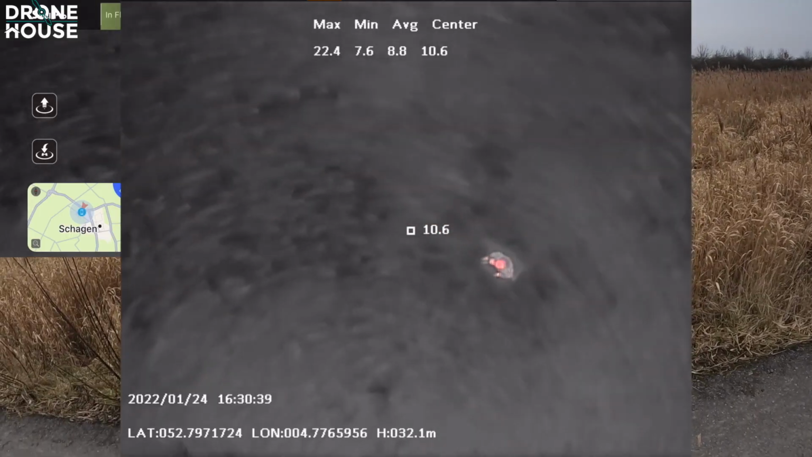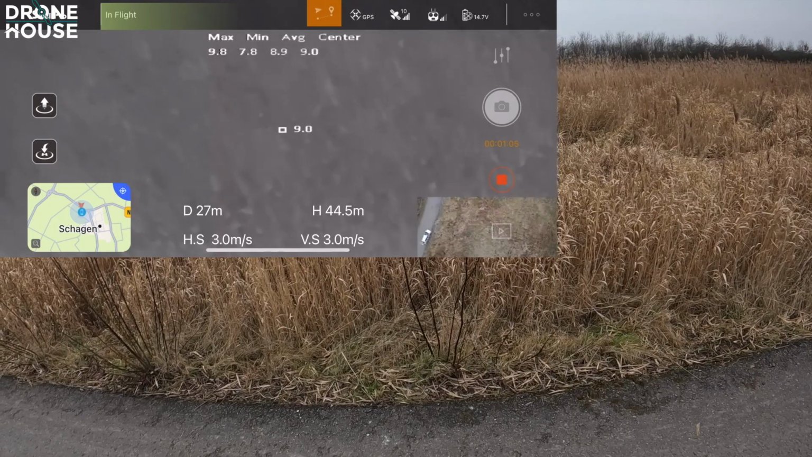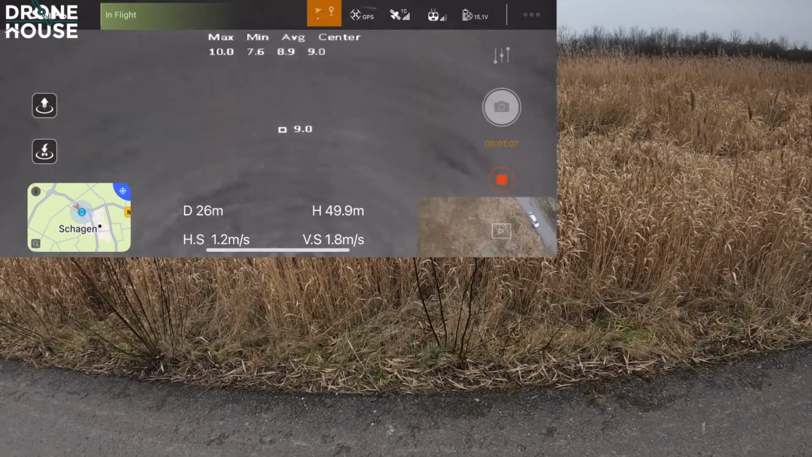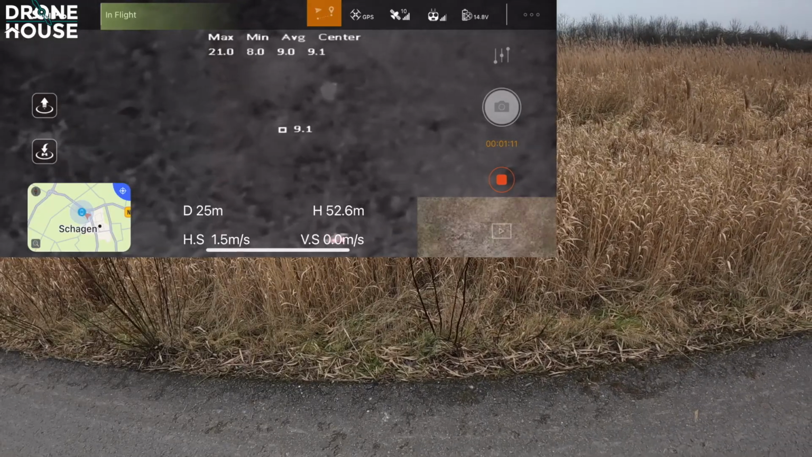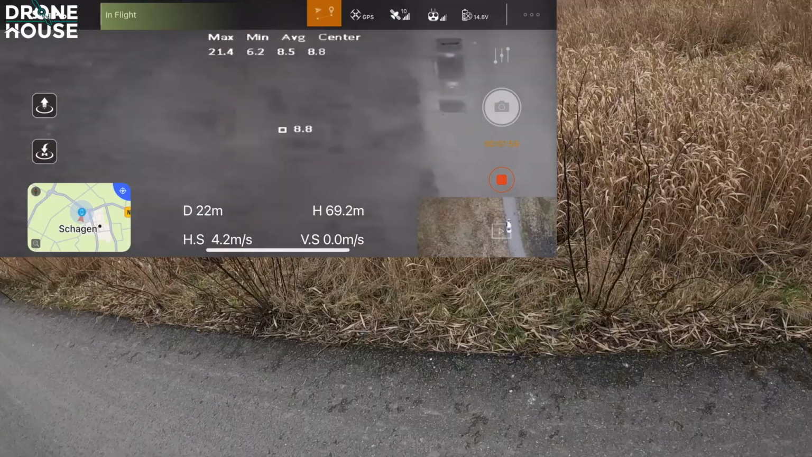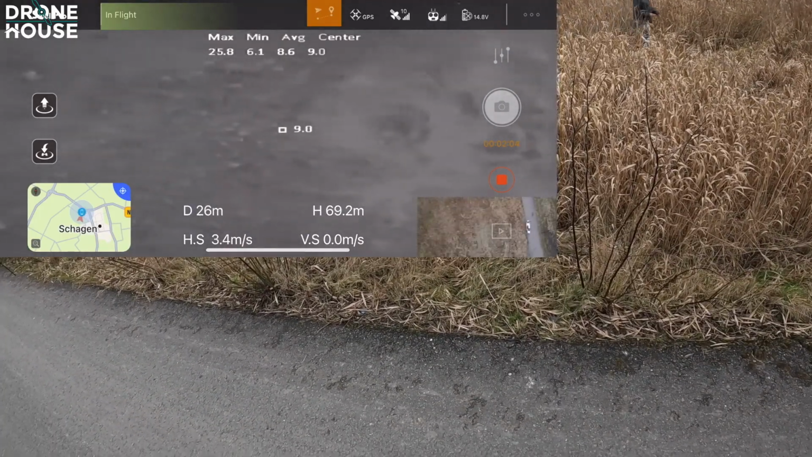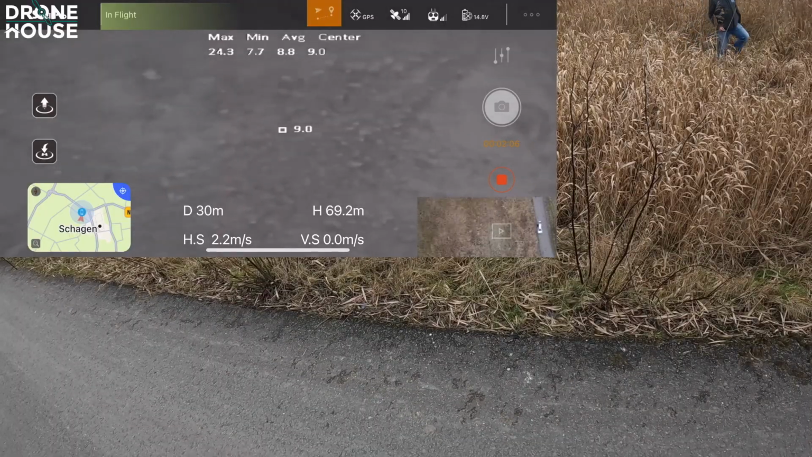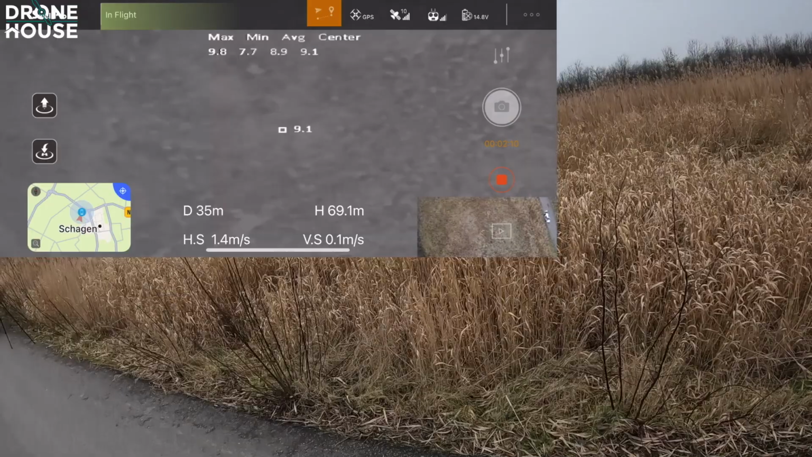Found you. Okay, you found me. Try to find the egg. I don't know where they are anymore. Okay, I will find it for you then. Right. I noticed that you can fly pretty high because of the 90mm lens.